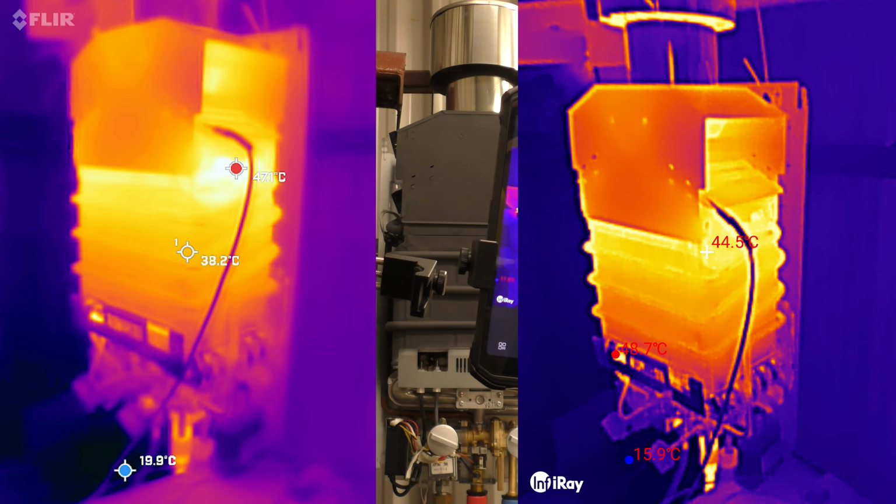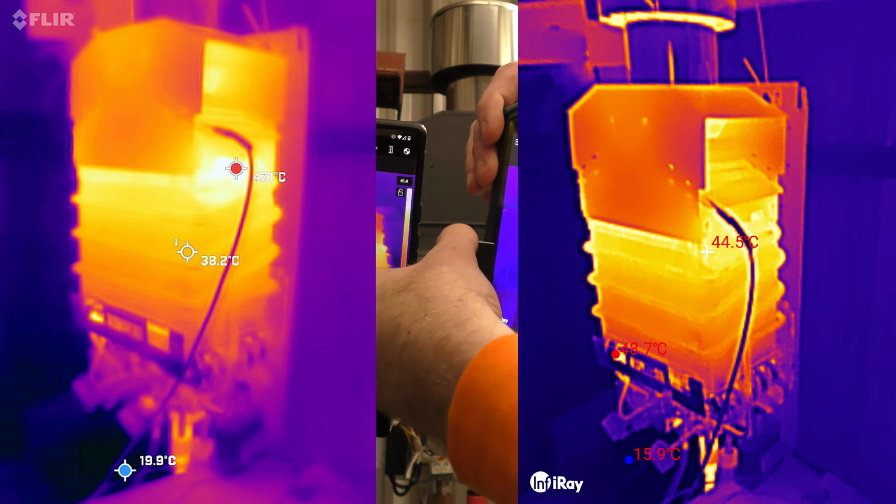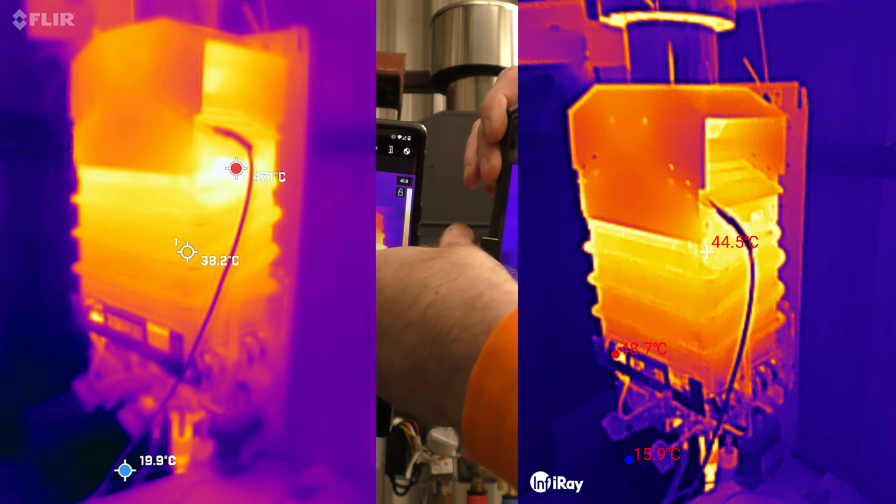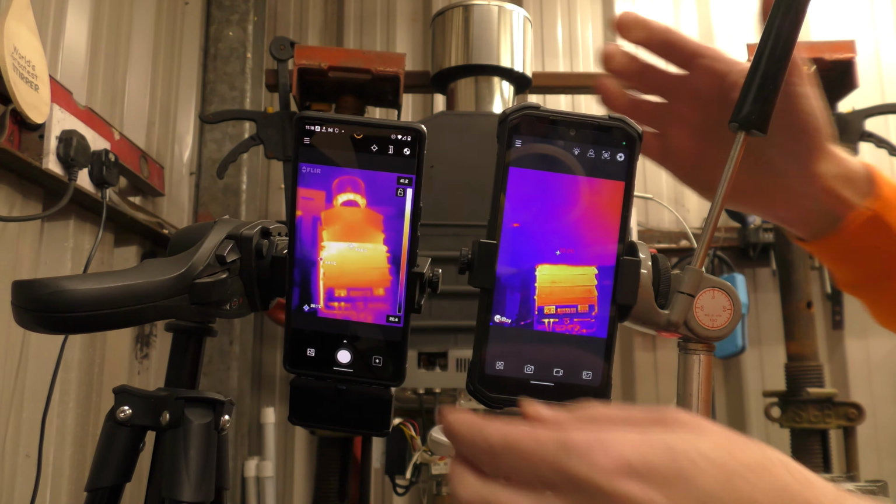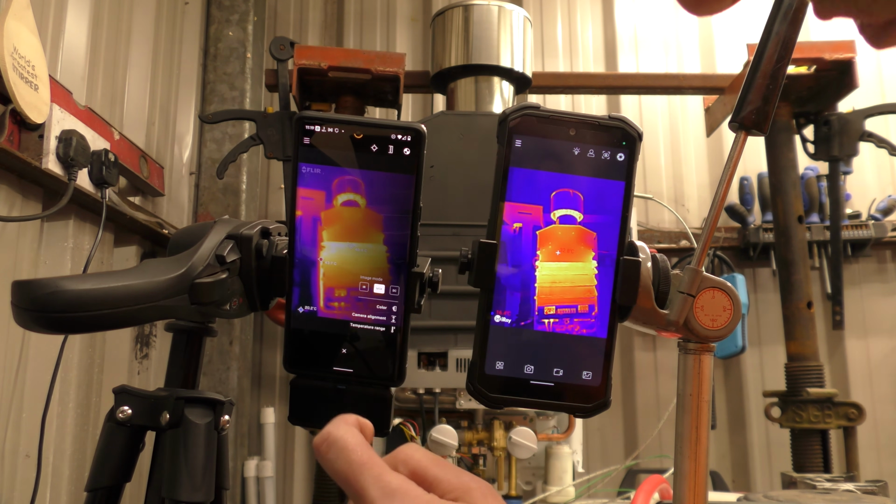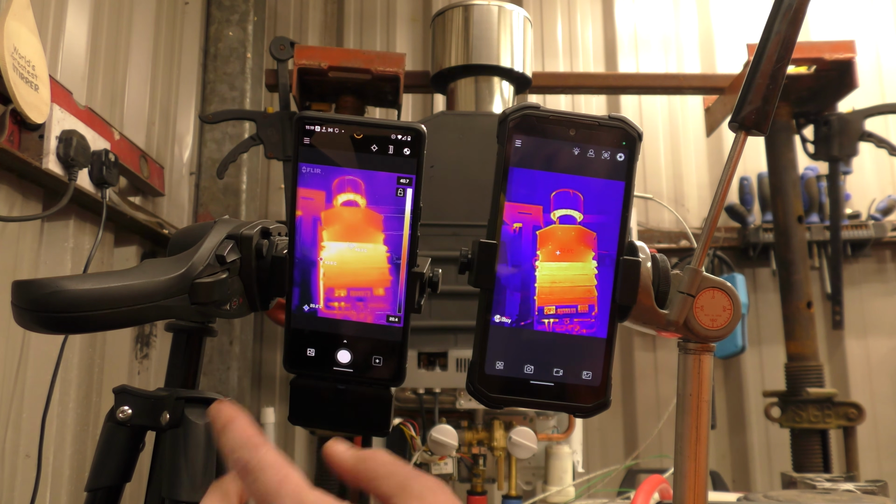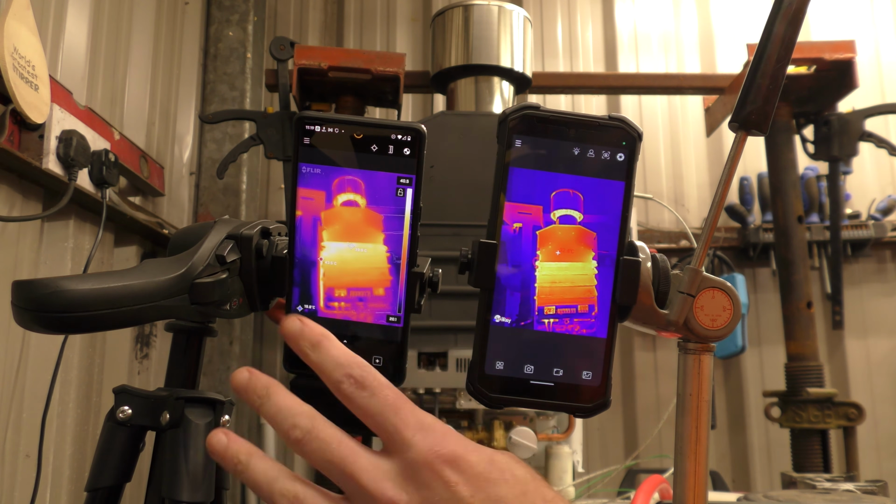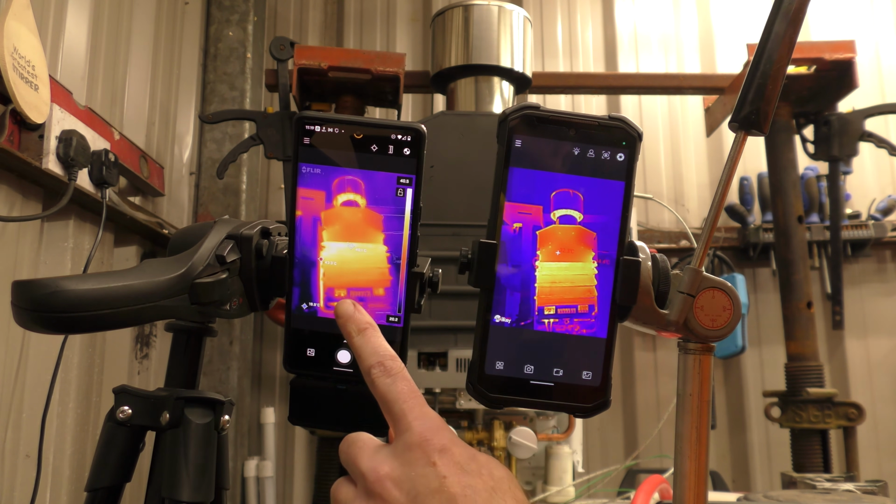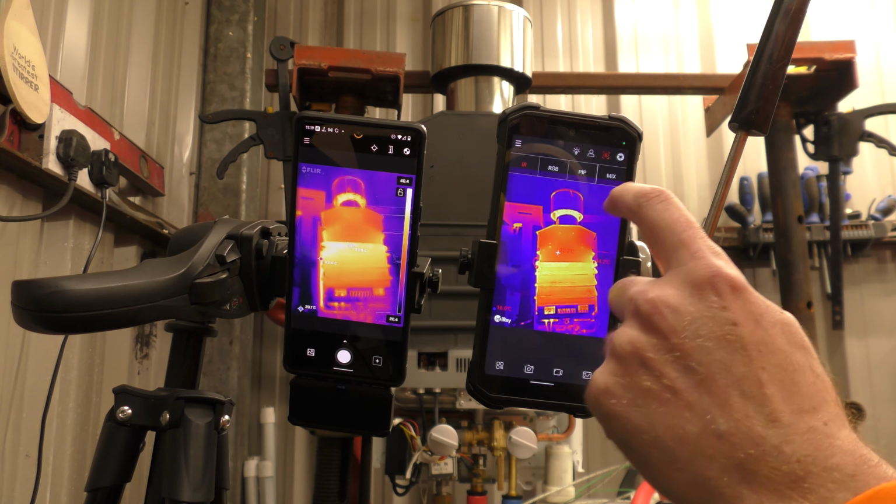Now I suppose we should have a photograph. Not sure a photograph's going to make much difference. So the InfiRay has higher resolution for the actual thermographics, but I think the FLIR does a much better job at the blending, like when you put it in MSX mode and it joins the visible light with the infrared, so you can still basically see the outline of the objects you're measuring, and the actual thermographic behind it.